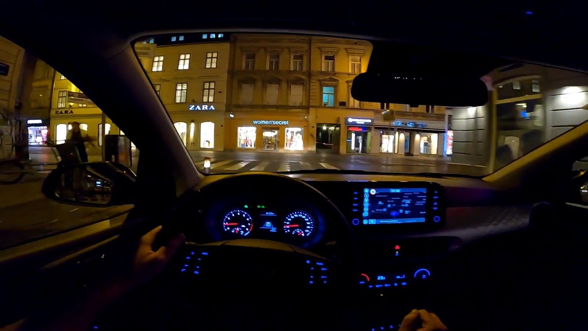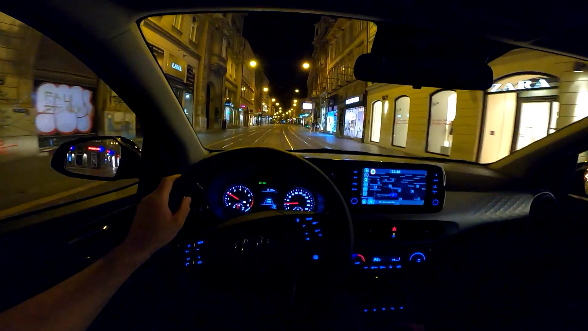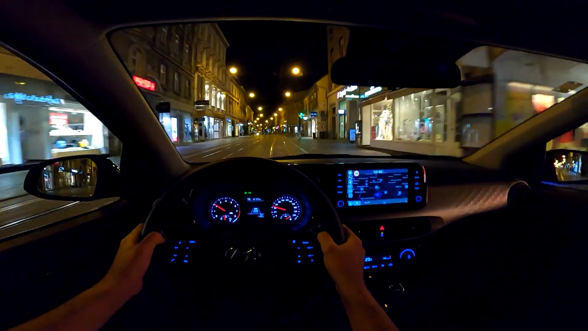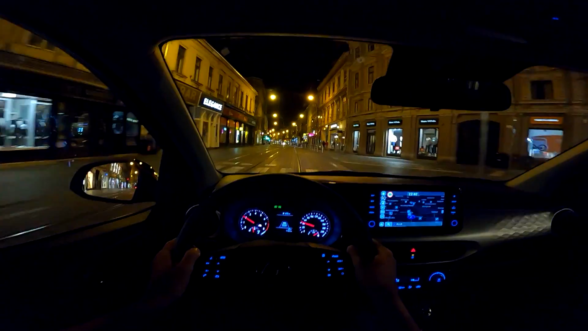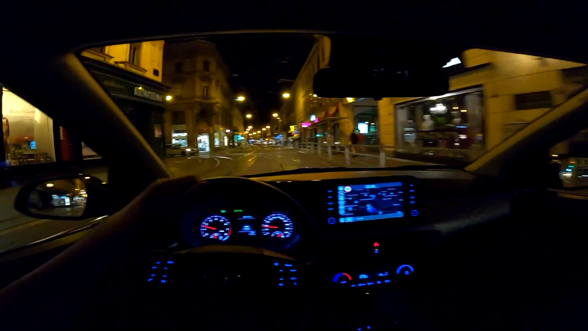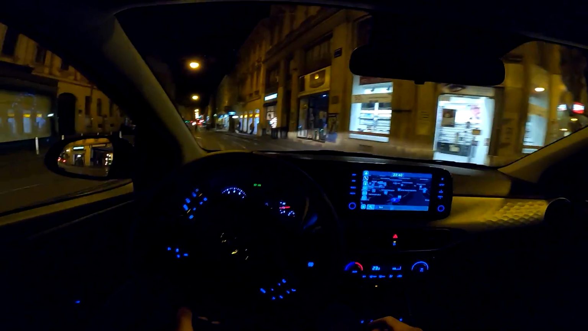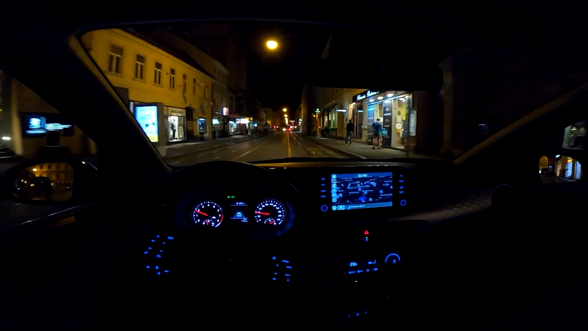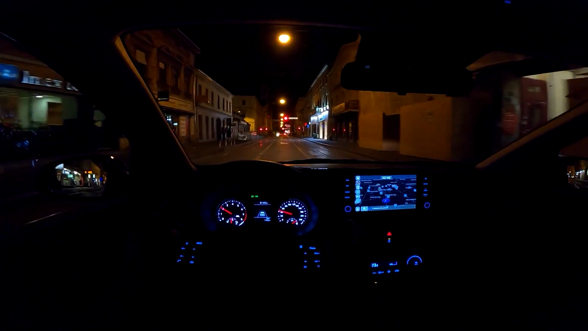And we are currently driving around my hometown, which is Zagreb in Croatia. And I really feel comfortable in this car. Navigation is in the night mode, so during the day this will be in of course a brighter color, but now it's like this, so makes you calm. And it's actually very nice.